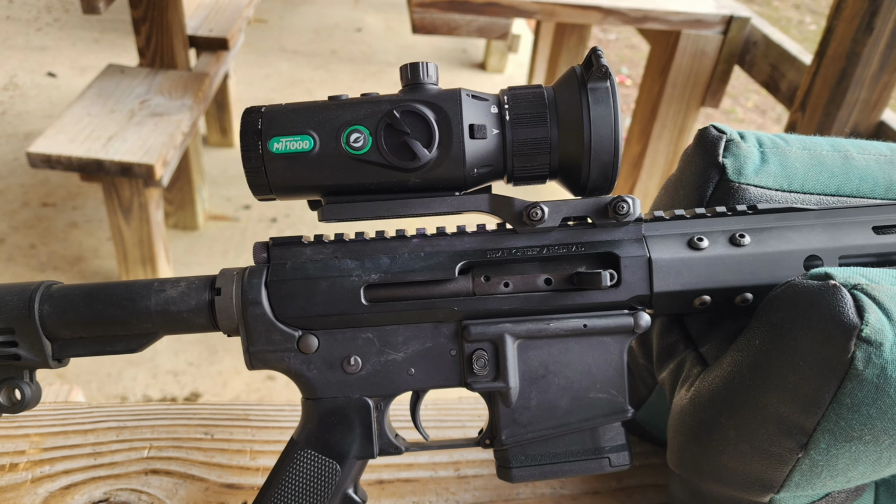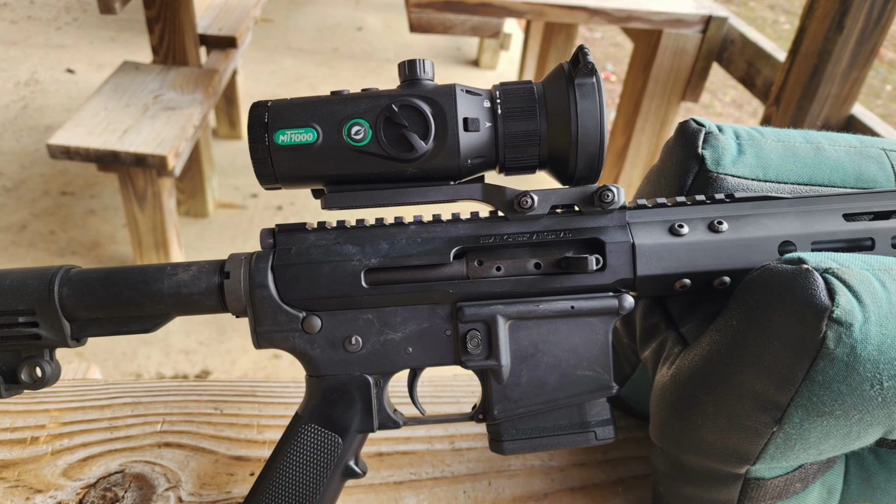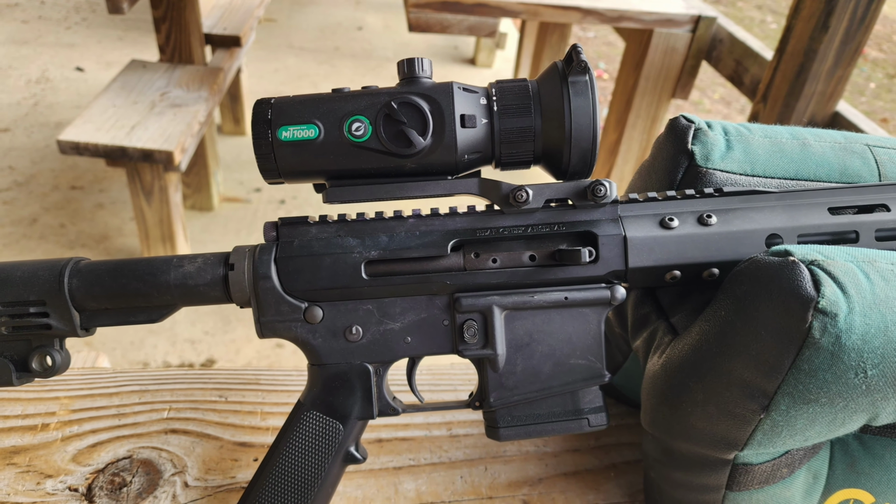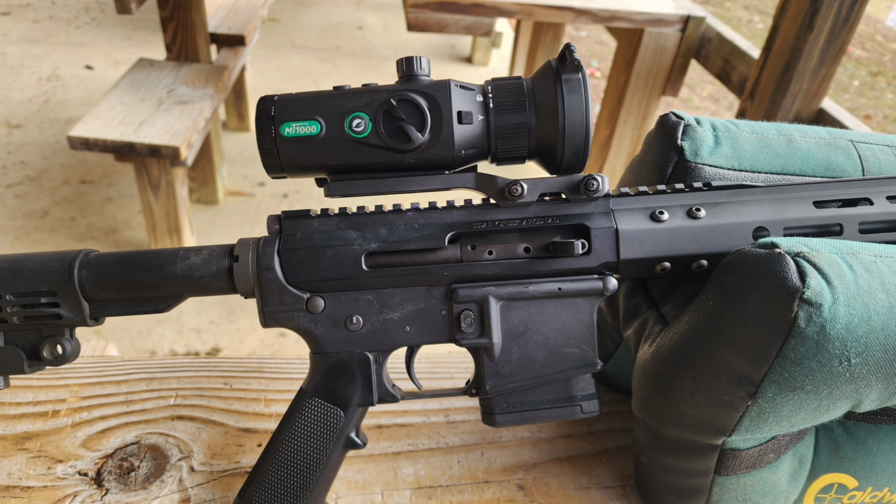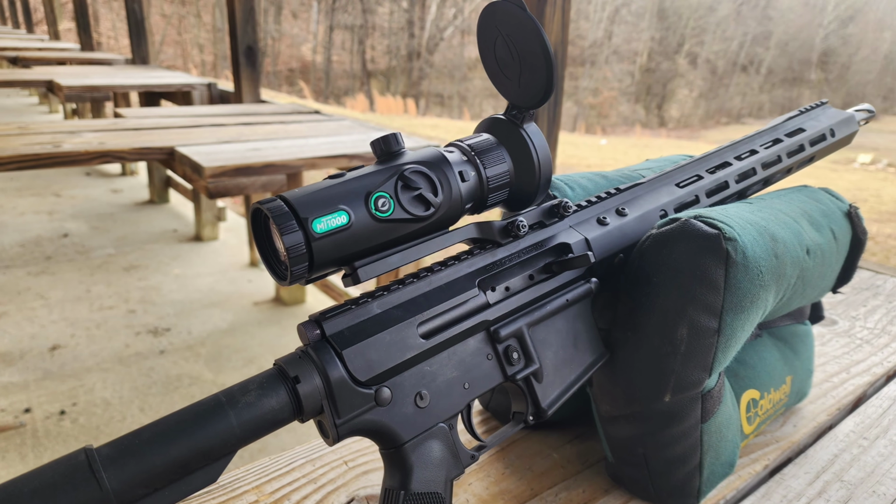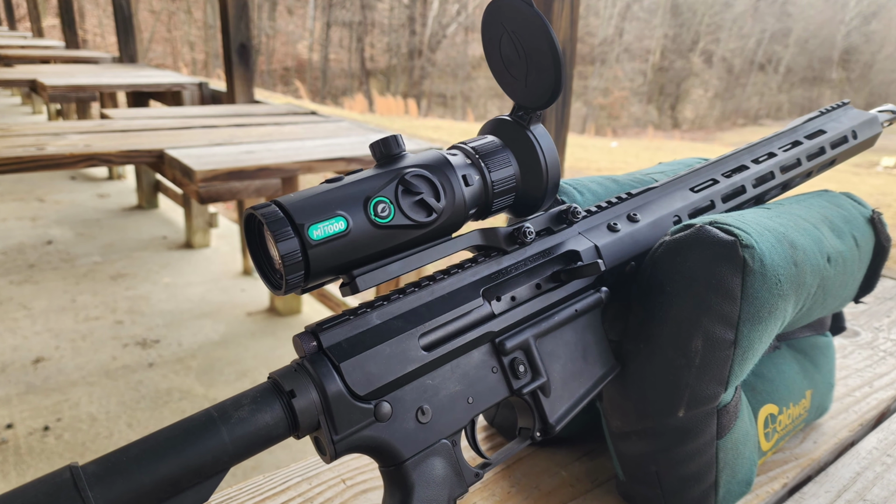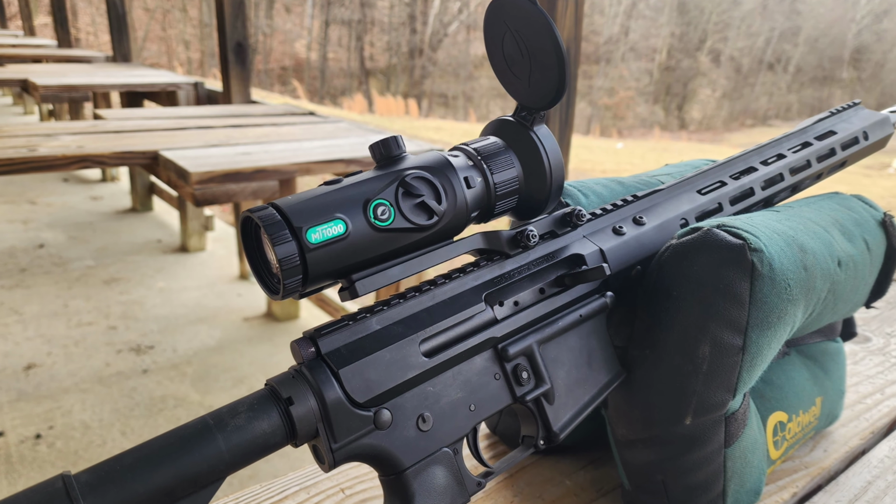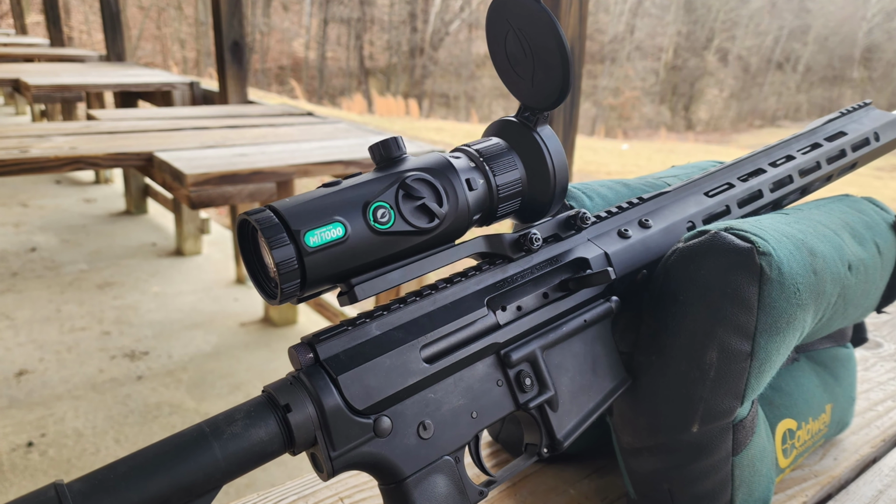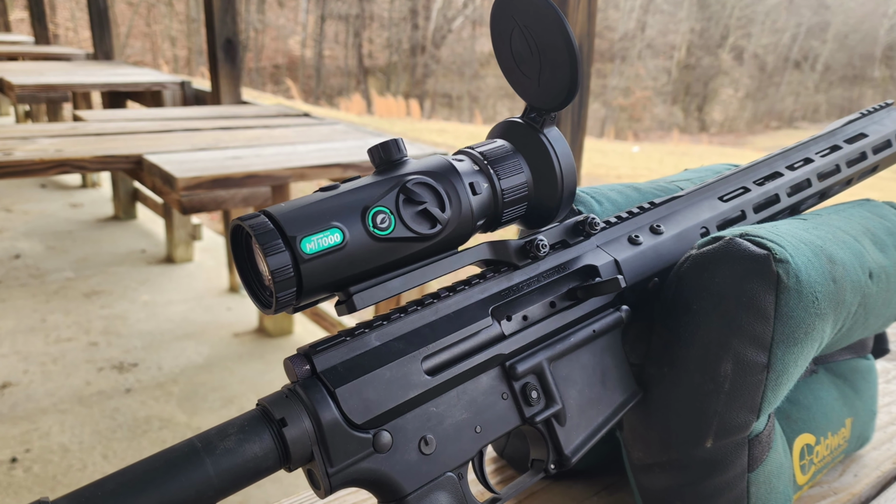But anything in this price range, and especially the ones under, for lack of better terms, the thermal imager is just not as good. It's not as good quality. It's not as good a picture, which, by the way, OneLeaf emailed me after I'd already recorded all this footage, so it was too late by then. But apparently there's an update. You can do a firmware update on this, and it's supposed to give you an even better picture quality there, so keep that in mind.